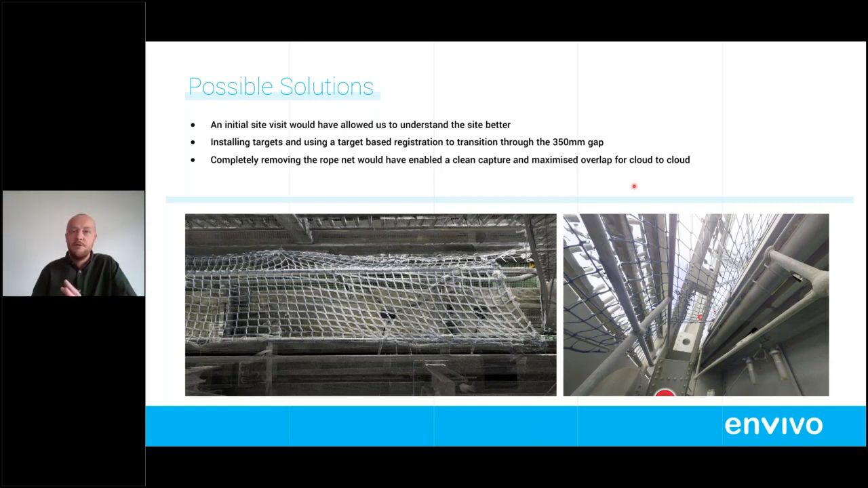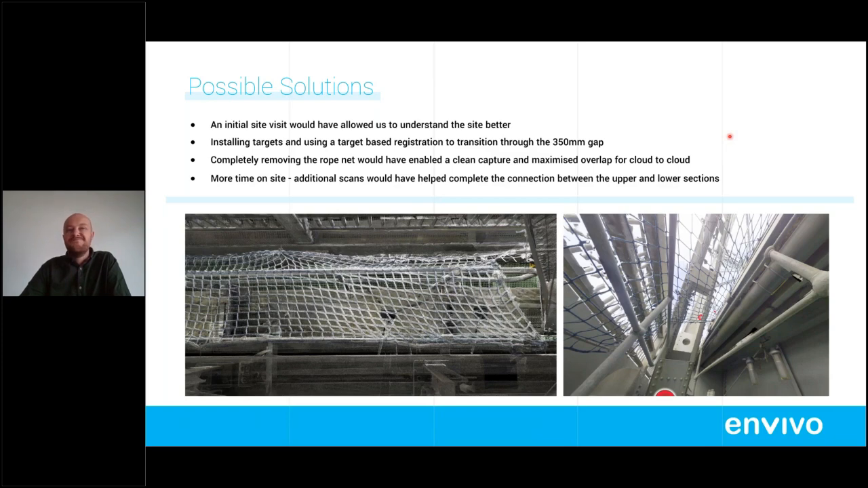The clip-on bridge moving, the materials down the bottom of the walkway and all that, they're no problems. We've got solutions to that. But it was the rope net that was the main thing, and more time on site.